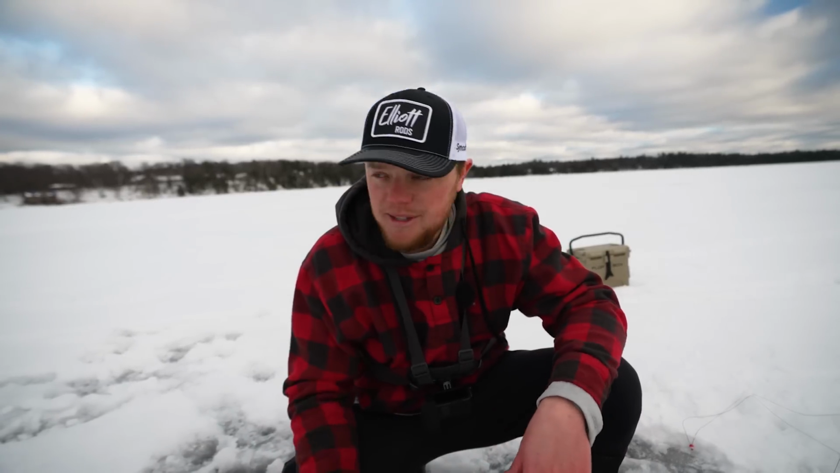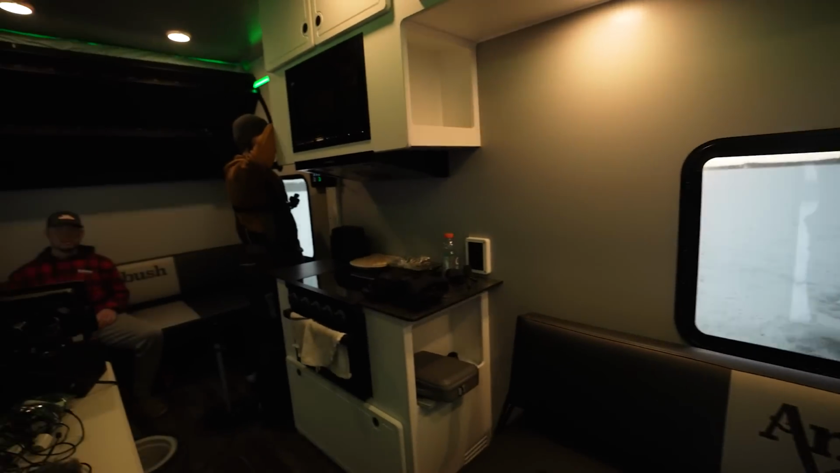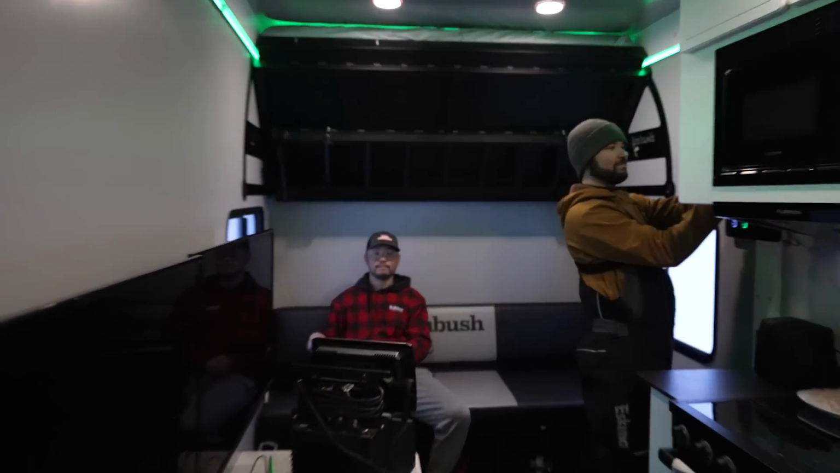But I'm gonna get this set back up. We're gonna jump in the shack, check out the Mindak shack, see where we're gonna be bunking up tonight. And Nick's flag just went up. So we might have another fish to go catch. Am I in the right spot? No. Here we are in the Mindak shack.